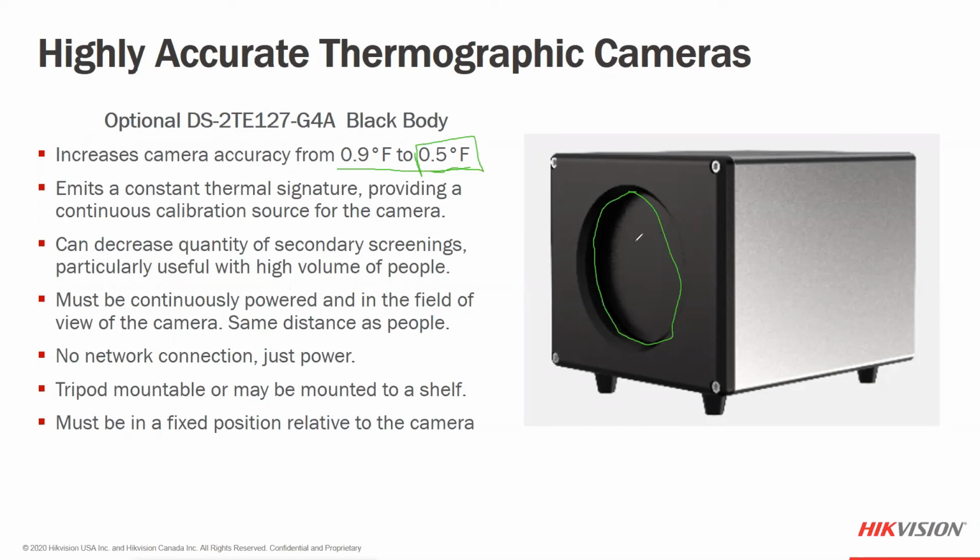Since this will be in the field of view of the camera, directly across from it, it allows the camera to know that this point is always 100 degrees or 104 degrees. So no matter what, I can make my other mathematical calculations based off of that one point of the image that I know is consistent and will not fluctuate from the value, whatever you set it at.